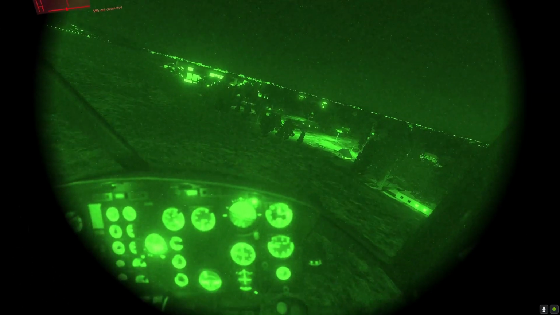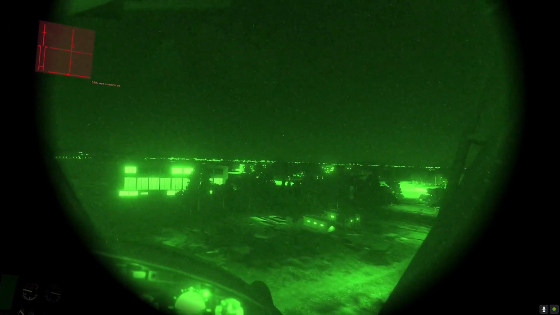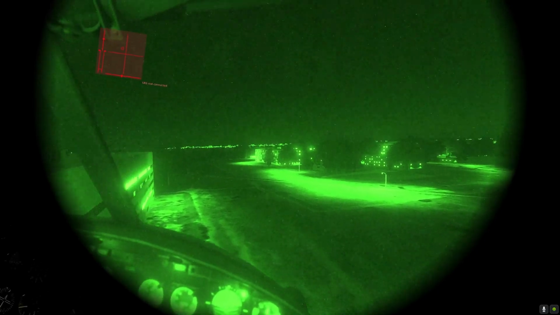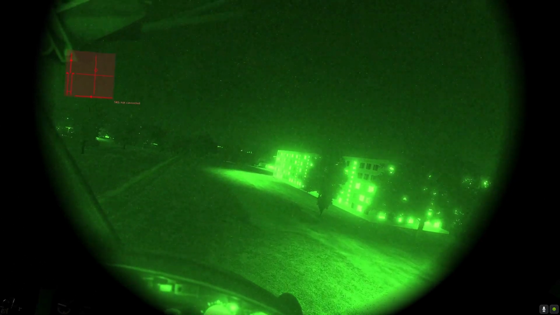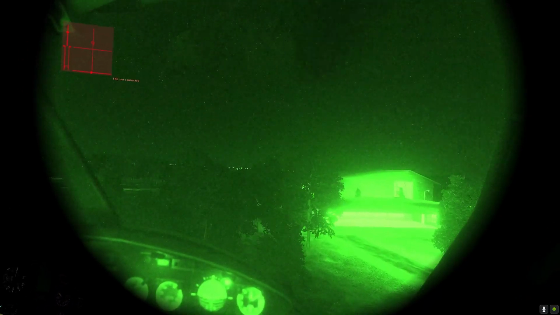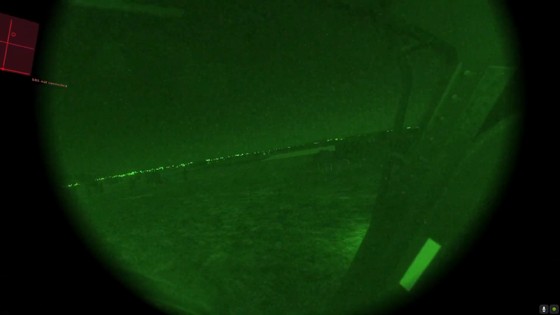And we go left now, a little bit left towards the buildings and the trees. Trying to keep it down a little bit too. According to my speed indicator, it looks like we're at 80 plus knots, actually 90 knots now. There's the trees. And you go to the right more now.